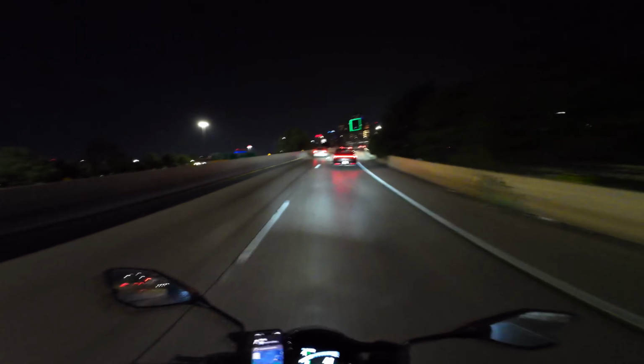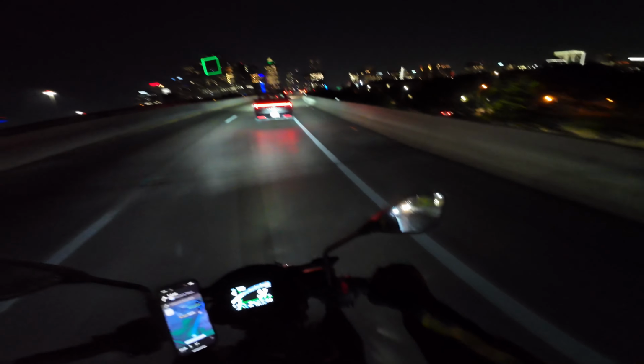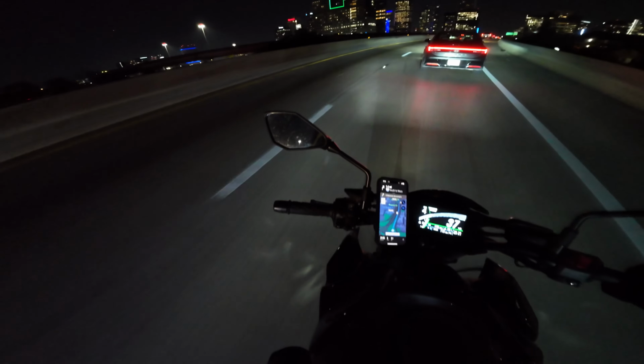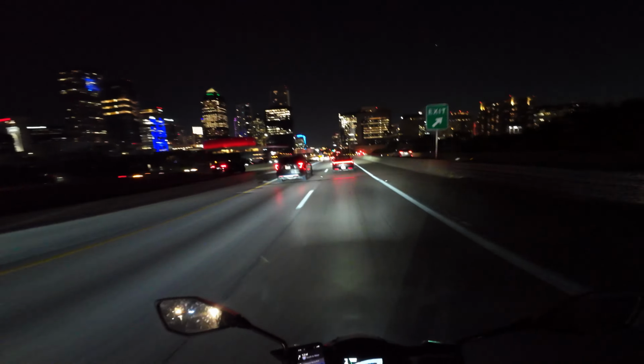Dallas. Beautiful ass skyline, man. This is what I've been waiting to see, especially at night. Pretty cool. The Dallas nightlife, baby. Look at that. That's beautiful. That's pretty dope.